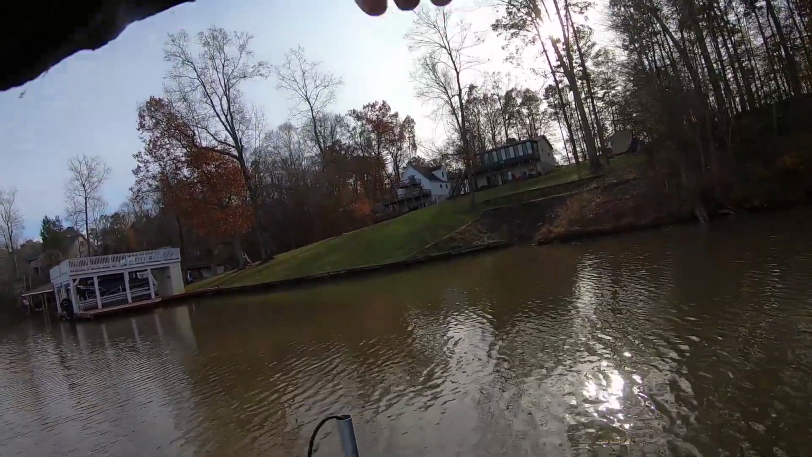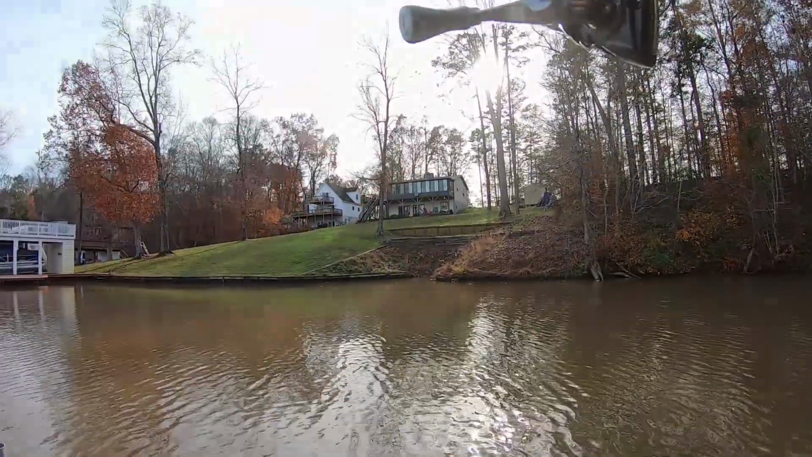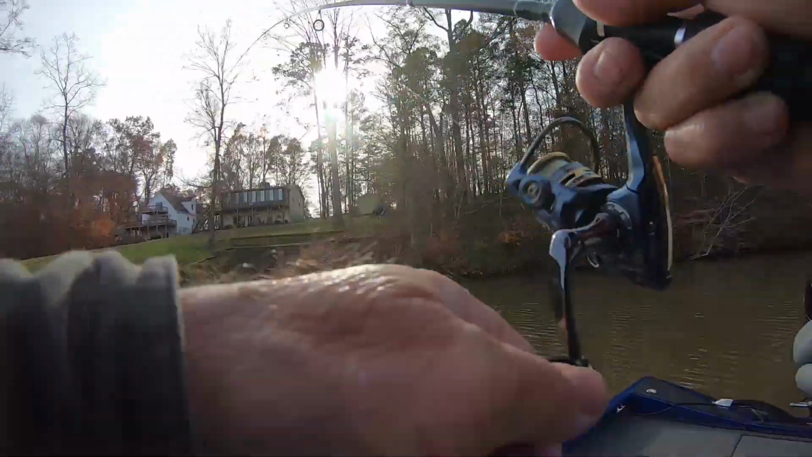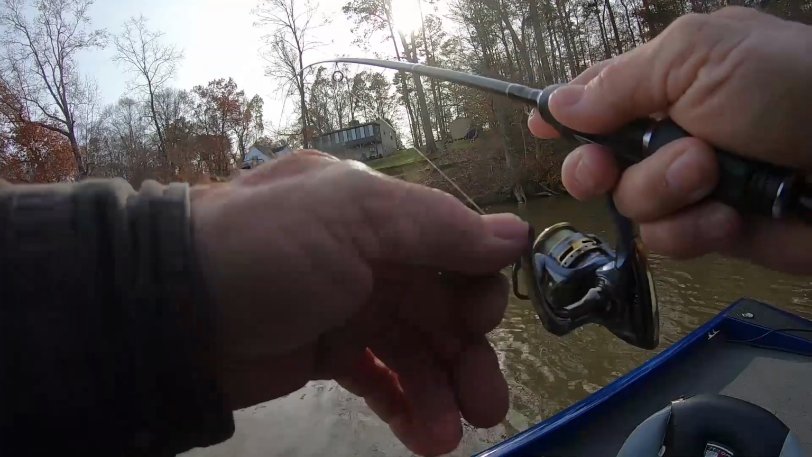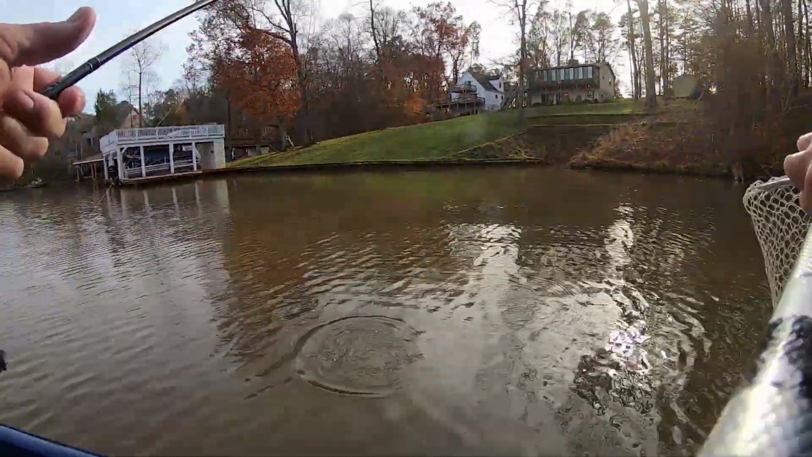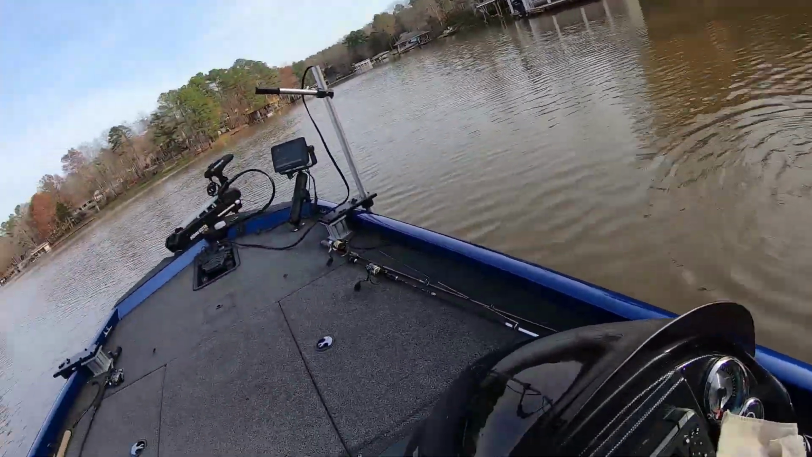All right, guys, I got him. I cast it in maybe 4 or 5 times. I finally got it close enough to where he wanted it. Got it in the right angle or something. He finally grabbed it. And that's what you got to do. You just got to keep throwing at them till they grab it, or they run from it. They'll get to where they run from it if they don't want it.